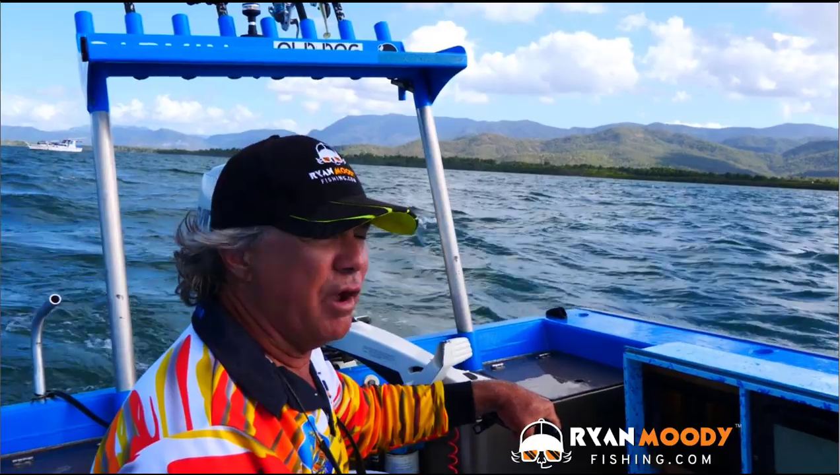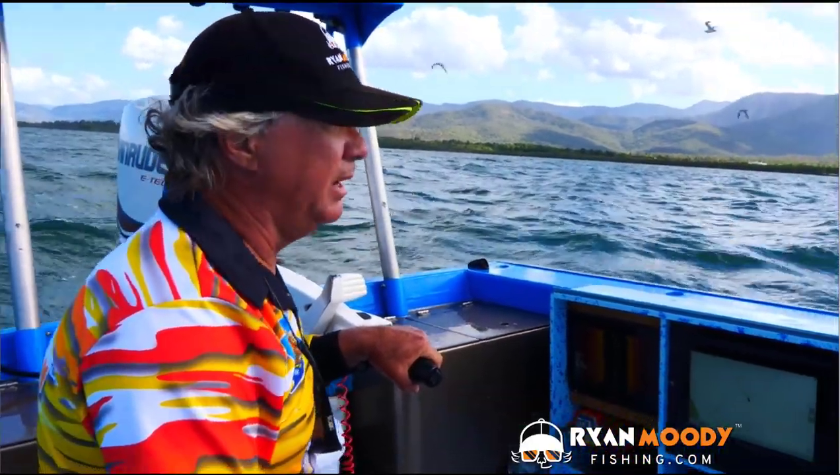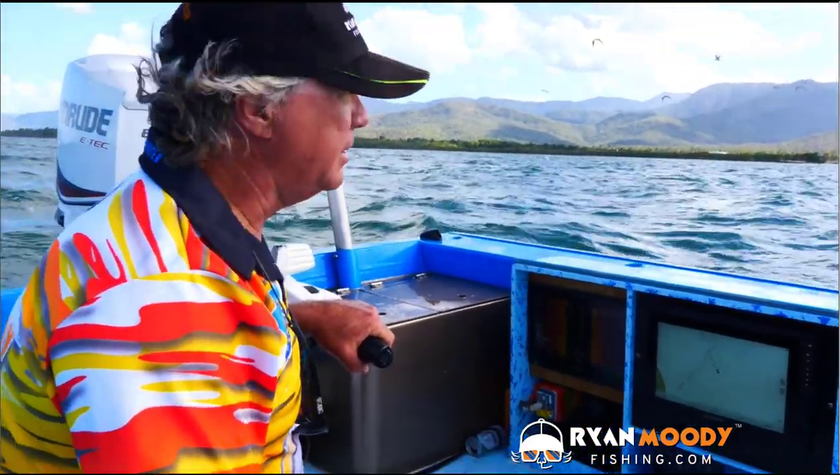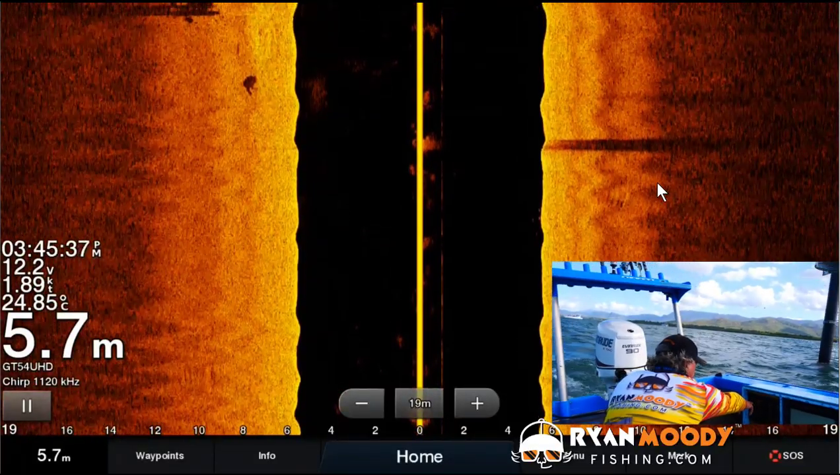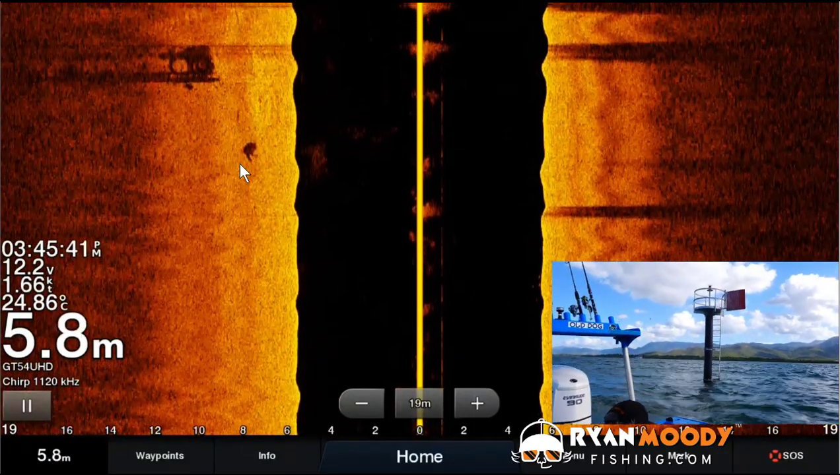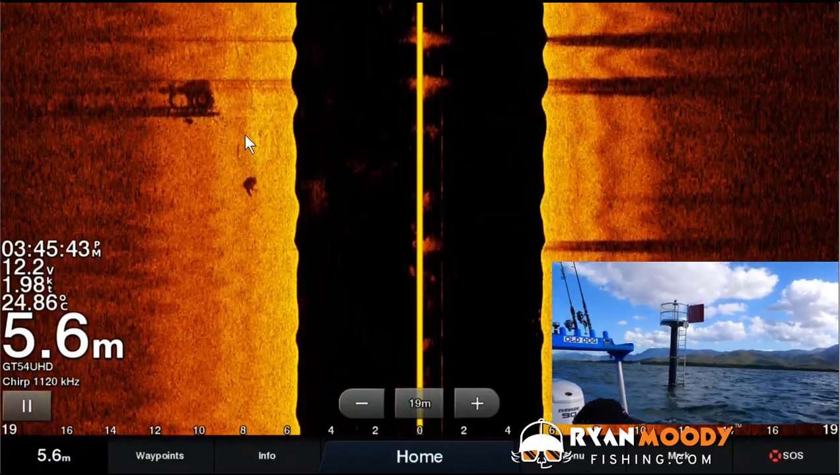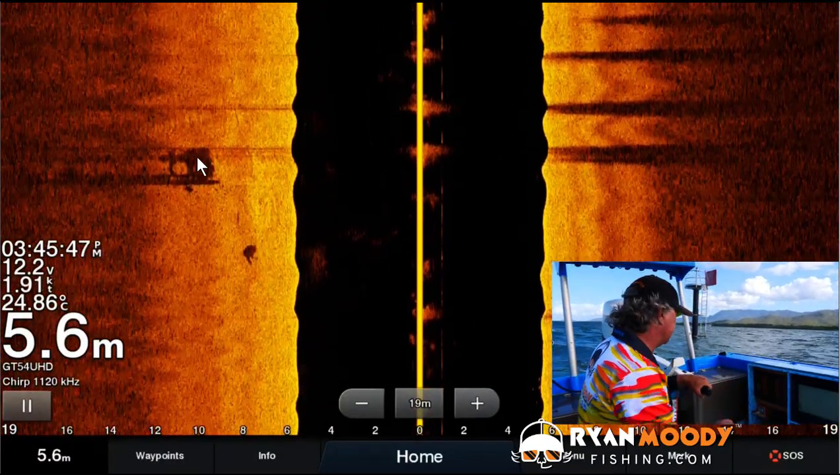Now we're going to have a look at high frequency side scan. The Ultras have the 1120 kilohertz with the GT54 transducer, which is more for shallow water estuaries. We're going to have a look at this pylon here now. And you can see the pylon just coming through there. Looks like a turtle just this side of it. There's a turtle swimming around. A little bit of a clouded mass on the other side, which is partly obscured by the beacon itself.